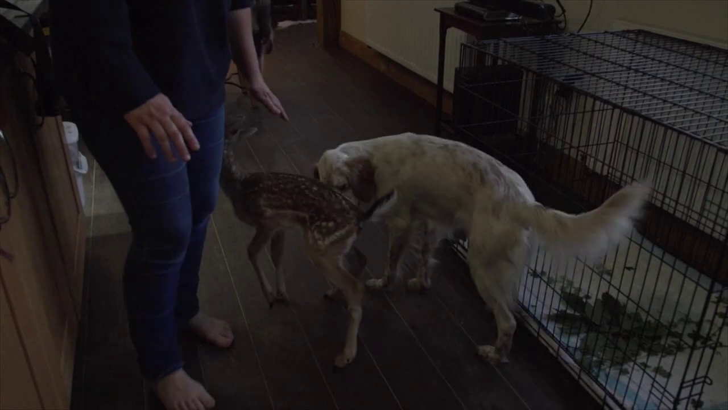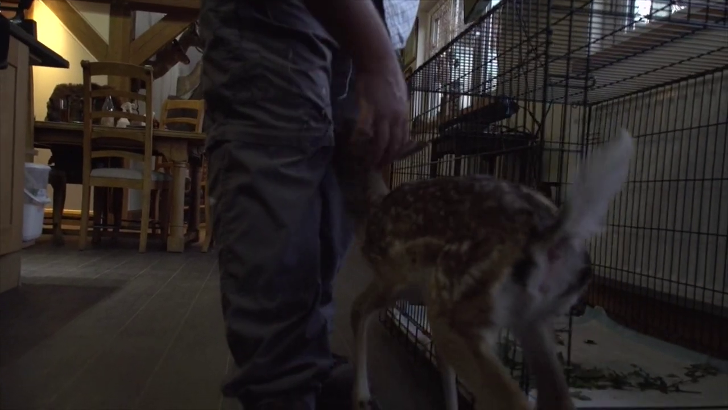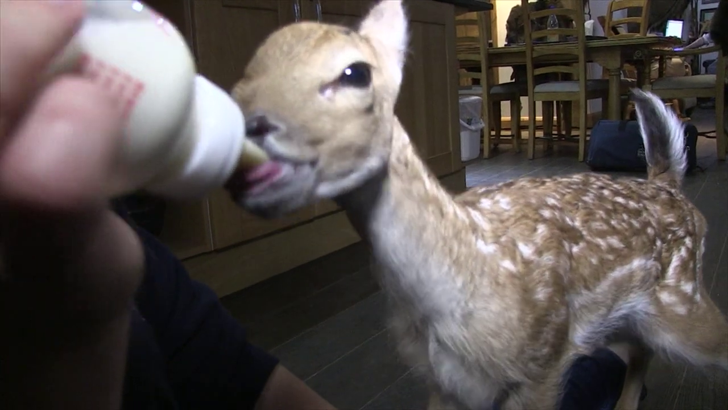99.9% of the time, the best thing to do is leave them alone, because the mother obviously drops them and then moves off and then comes back to feed them intermittently. Now, the unfortunate thing about rearing deer fawns is where they do tend to butt you to try and get milk. Yes, thank you. There's no milk there, darling.